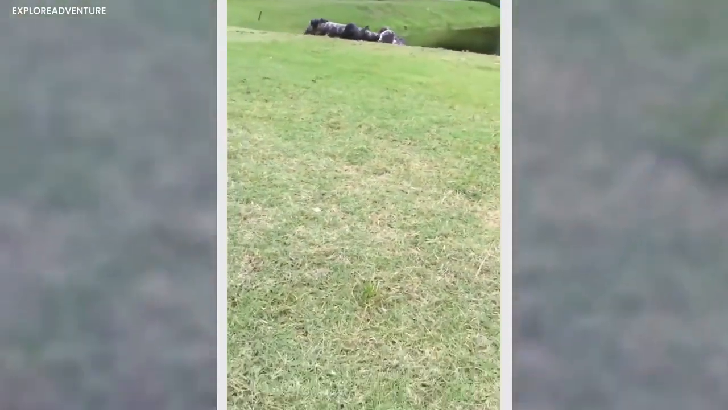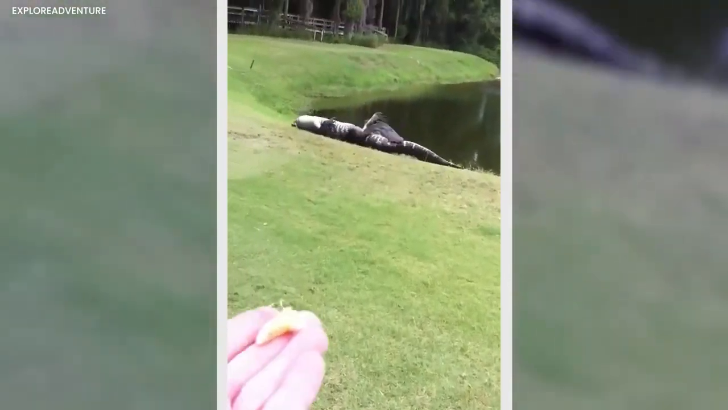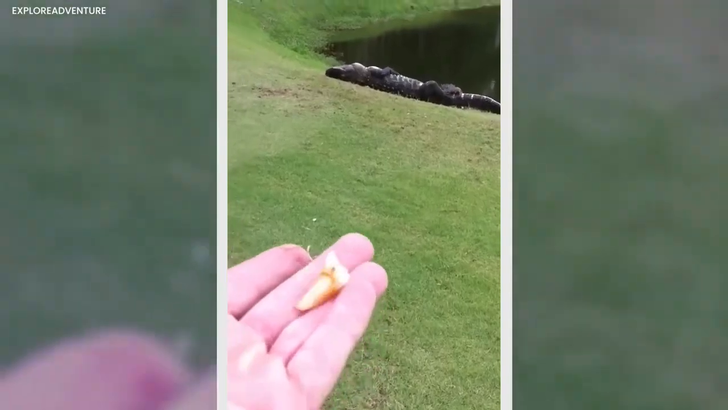Holy, look at that. I'd be careful because when he lets go of that tail.